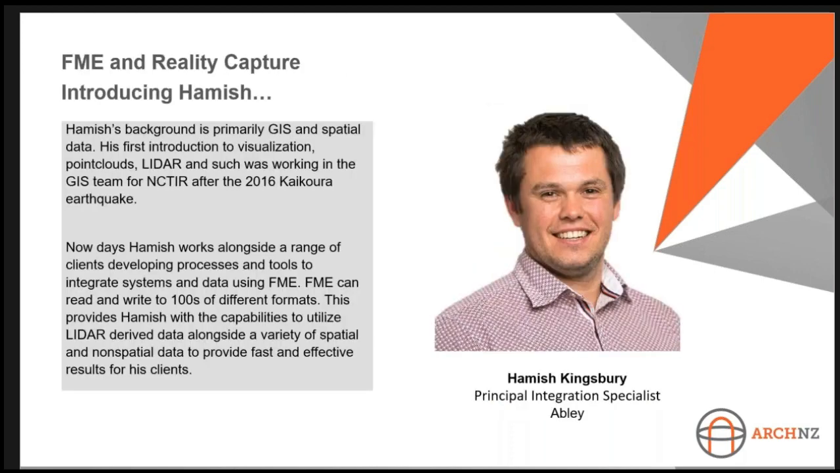So over to Hamish. Hamish's background is primarily GIS and spatial data. His first introduction to visualization and point clouds and LiDAR was through working in the GIS team for the NCTIR after the 2016 Kaikoura earthquake. Nowadays, Hamish works alongside a range of clients developing processes and tools to integrate systems and data using FME.